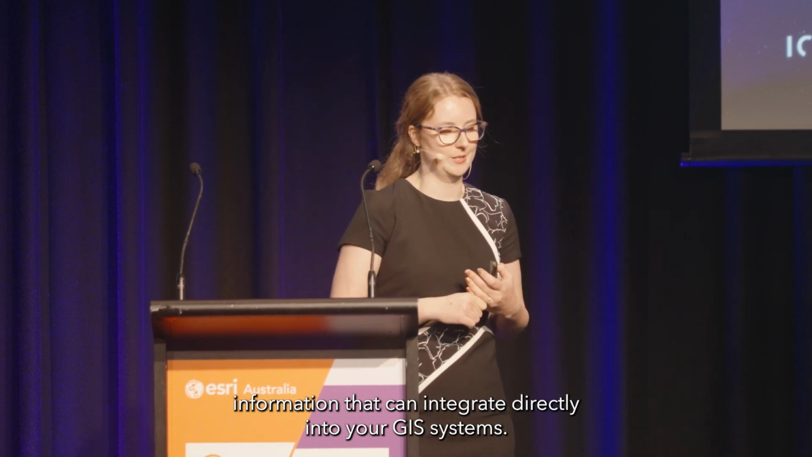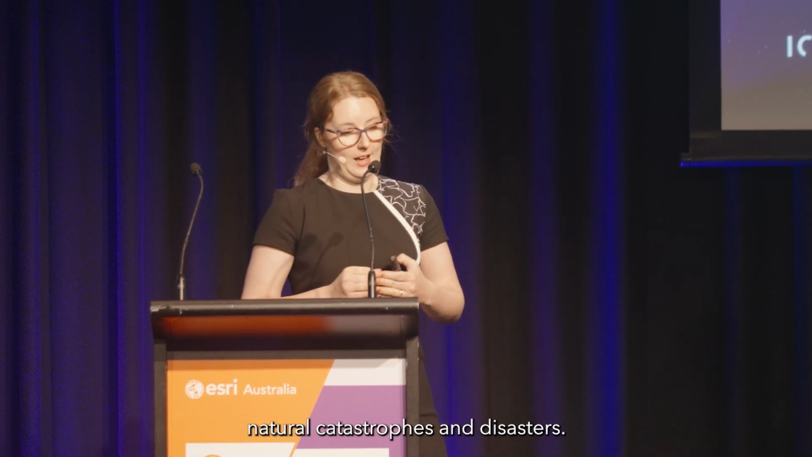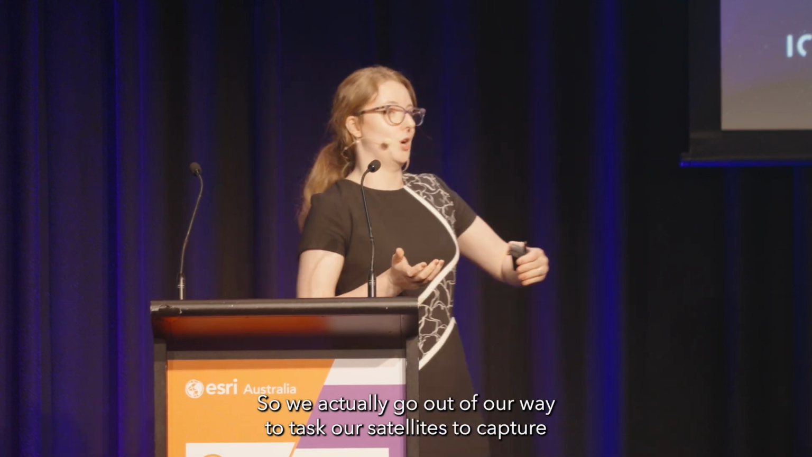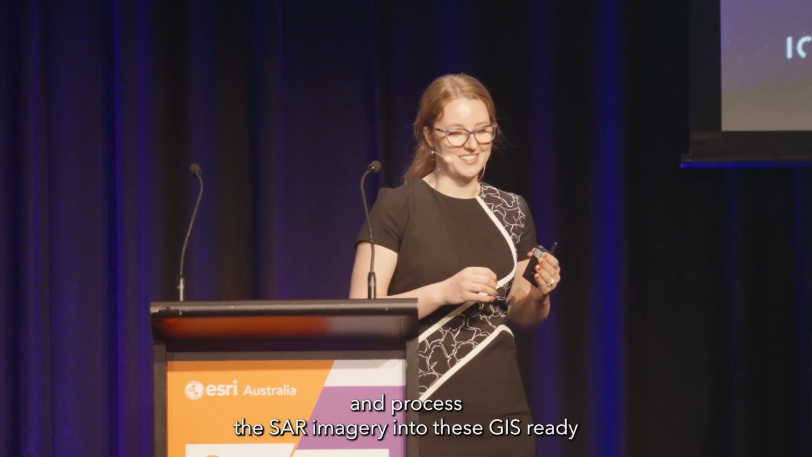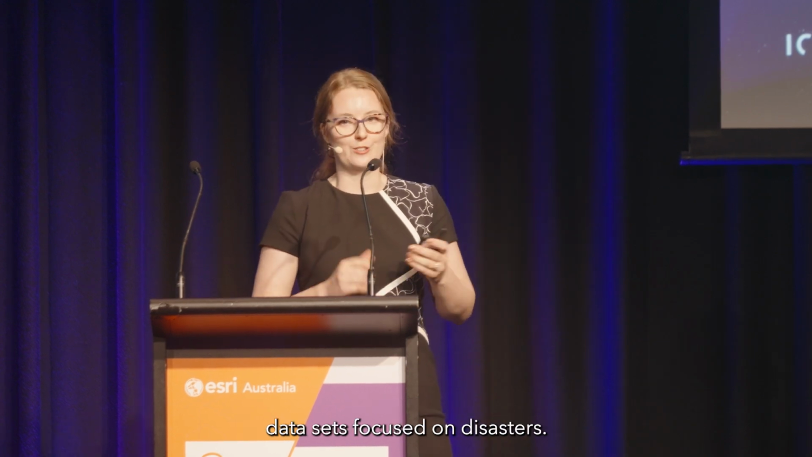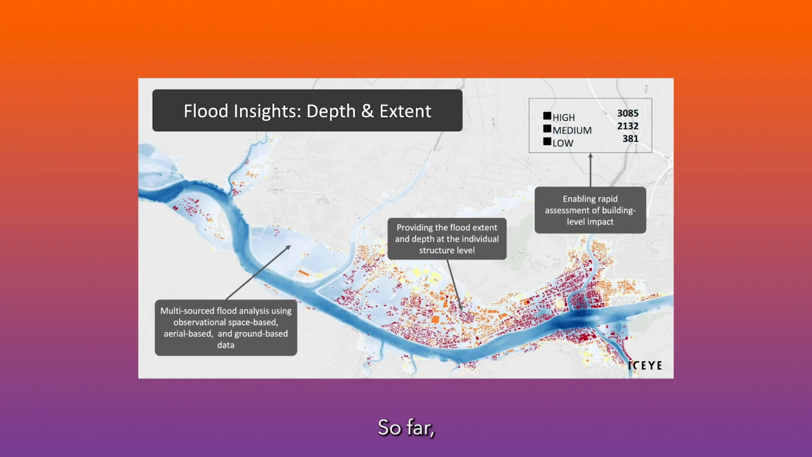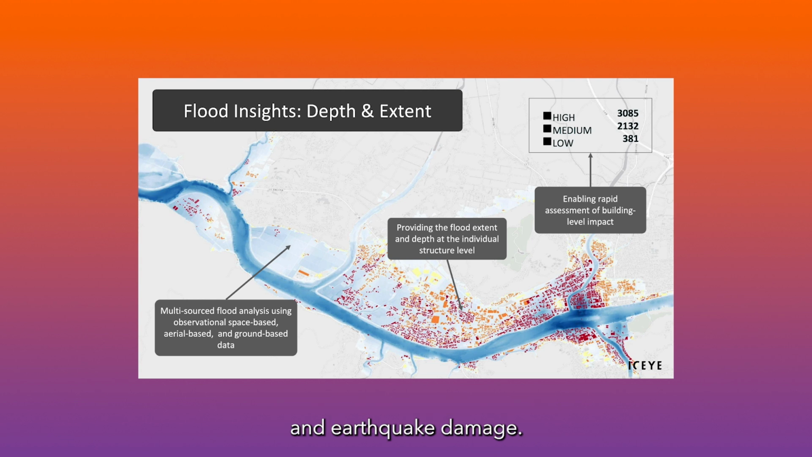And we've focused these solutions on natural catastrophes and disasters. So we actually go out of our way to task our satellites to capture and process the SAR imagery into these GIS-ready data sets focused on disasters. So far, we offer a suite of these data sets under solutions. First of all, focused on floods and bushfires, and we have ongoing research into volcanoes, wind, cyclone, and earthquake damage.